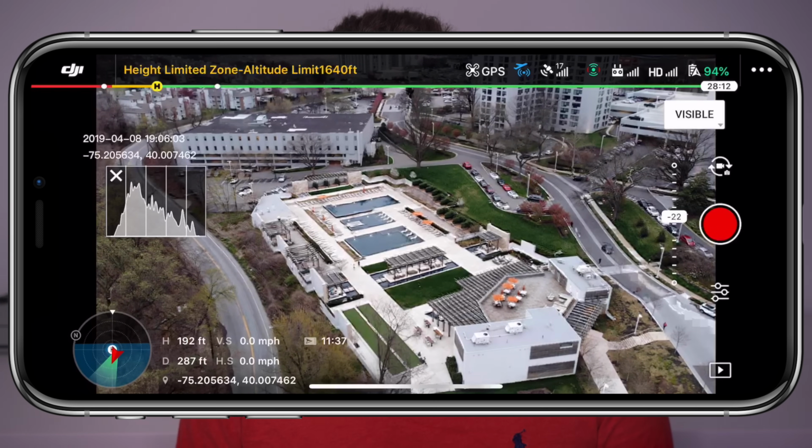So if you want to, go ahead, pause the video really quickly, get your drone up and running, open up the DJI Pilot app with me, and let's walk through this app. I want to begin here where we see the live view from the drone.